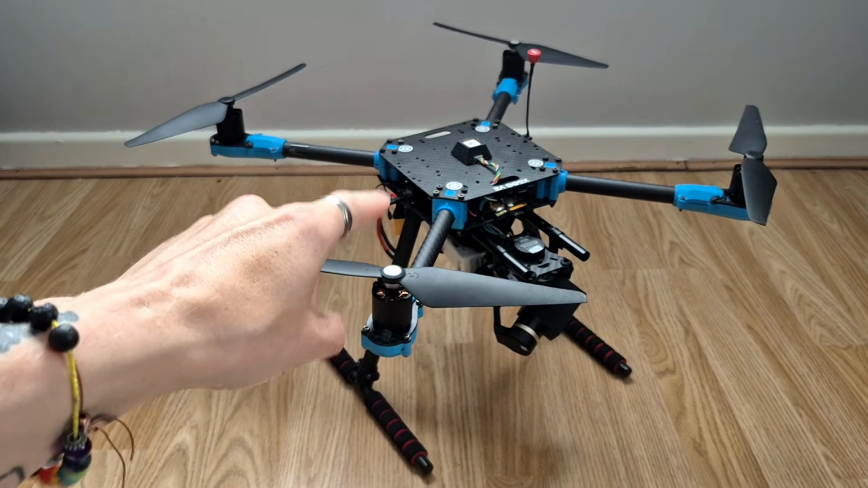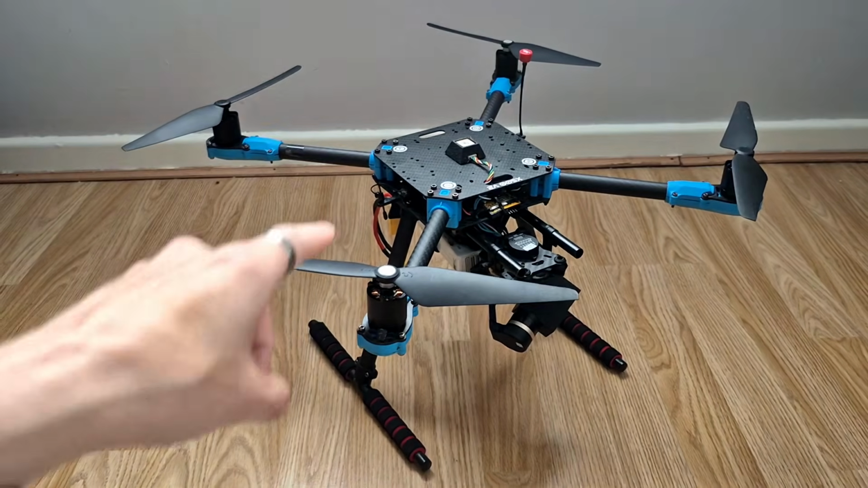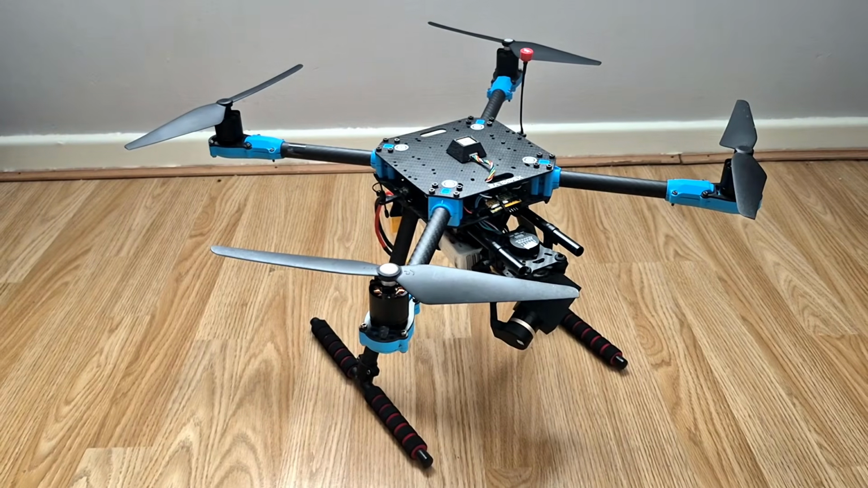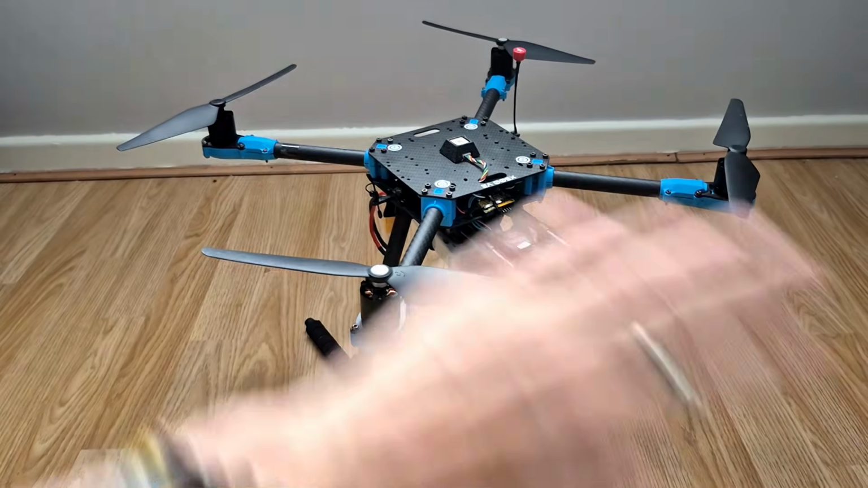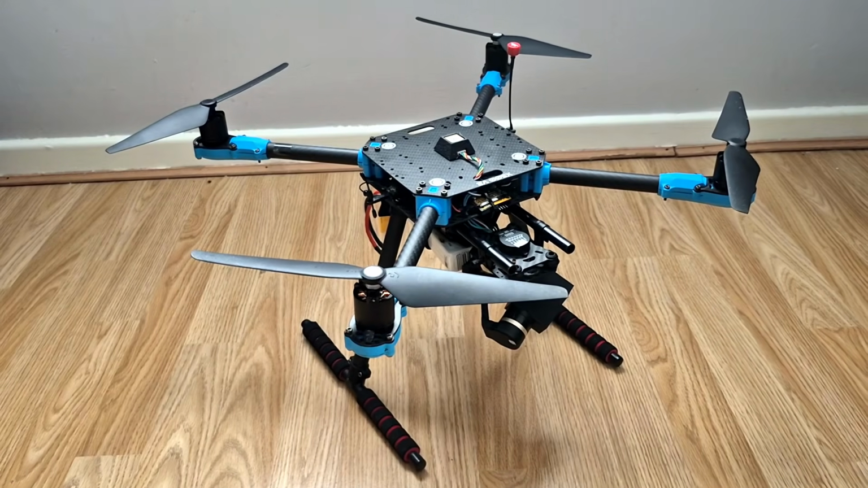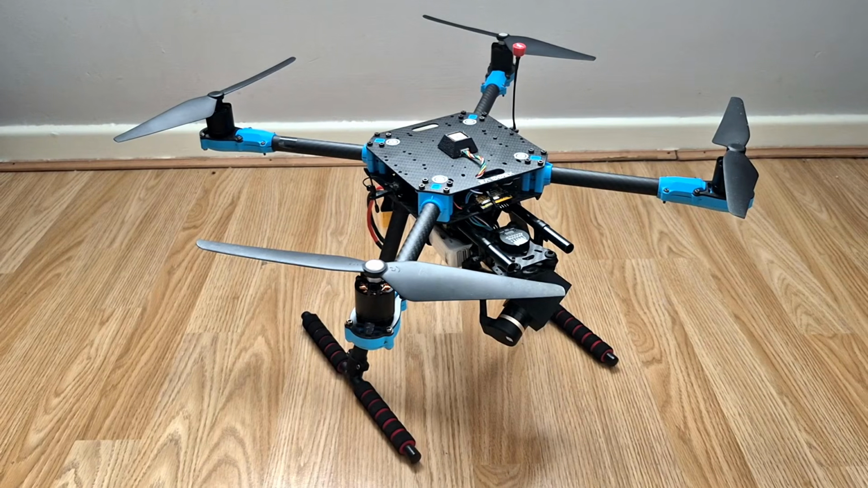This is a large, heavy lift, multi-rotor drone that I've optimized specifically for shooting stabilized, multispectral night vision footage. In today's video, I'm going to give you a tour of this aircraft. I'm going to show you all the parts that I've used, how I've put it all together. And then a little bit later, I'm going to take you out with me for a flight so I can show you what it's capable of. Let's go.